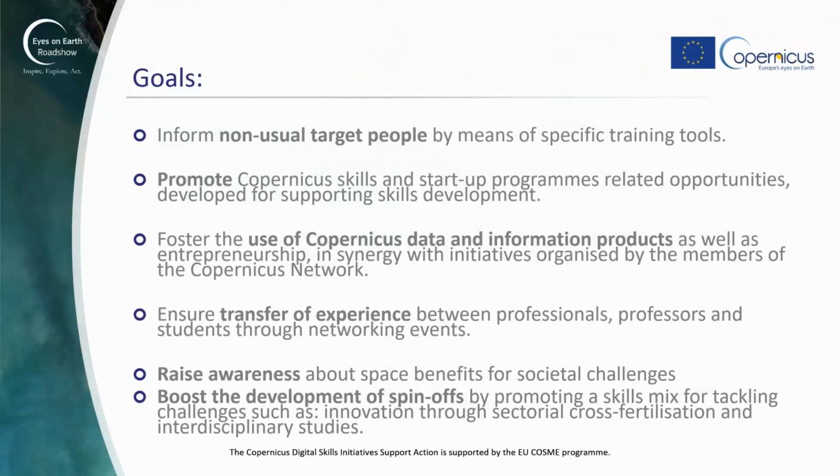So what's the target? What are our goals? Well, we learned from the experience we have that for the dissemination of space data, and especially on the application side, a lot of work has to be done. Not only by informing the experts about real-life problems people are facing, how to use space data sets, but also to inform the non-usual target audience about which specific training tools are already available.